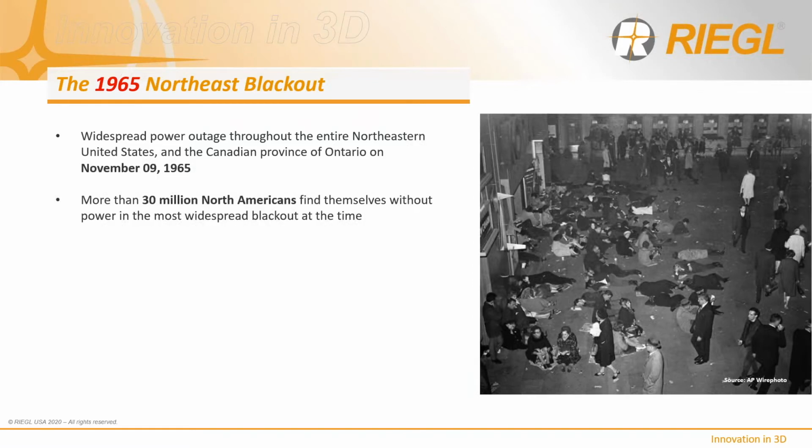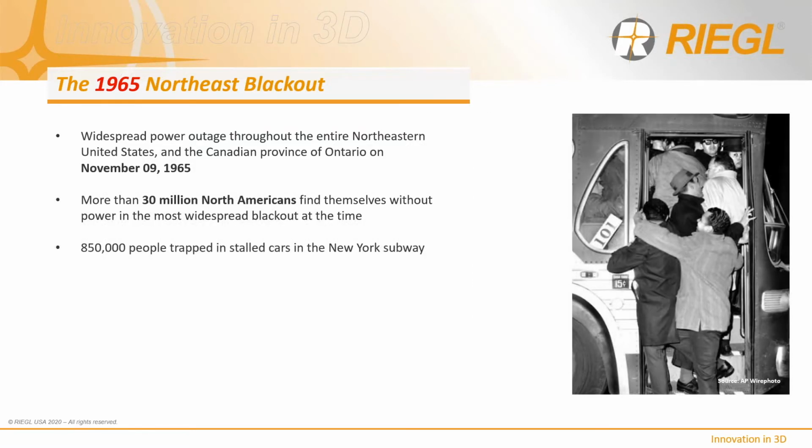Almost 30 million North Americans find themselves without power, and over 850,000 people are trapped in the New York subway. The cause is determined to be an incorrectly programmed safety relay, which causes a disconnect during increased power demand at a plant in Niagara Falls, Canada. Ontario Power is subsequently transferred to other lines, overloading them in the process.